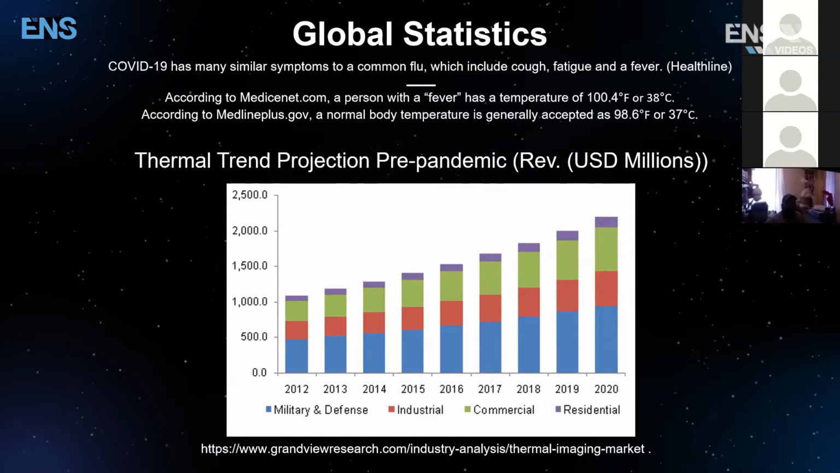According to medicinenet.com, a person with a fever has a temperature of 100.4 degrees Fahrenheit in imperial and 38 degrees Celsius in metric. According to MedlinePlus.gov, a normal body temperature is generally accepted at 98.6 degrees Fahrenheit imperial, 37 degrees Celsius metric.